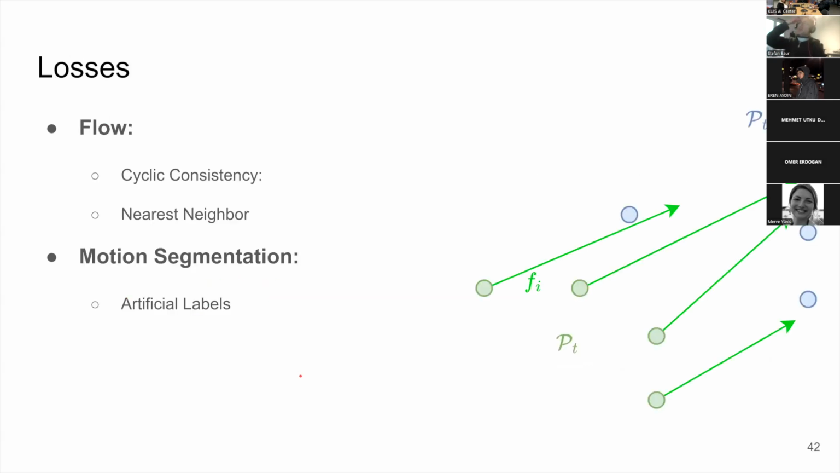So how did we train this? As I already said, we tried to train this completely self-supervised. We used a couple of losses here. The first one was the cyclic consistency loss: we run the whole pipeline forward and in reverse, and the predictions have to be consistent with each other. We use the nearest neighbor loss, which I will go into in detail a little later, and the motion segmentation. So, how do we get this training signal for the network to tell which point is a static point and which one is a moving point?